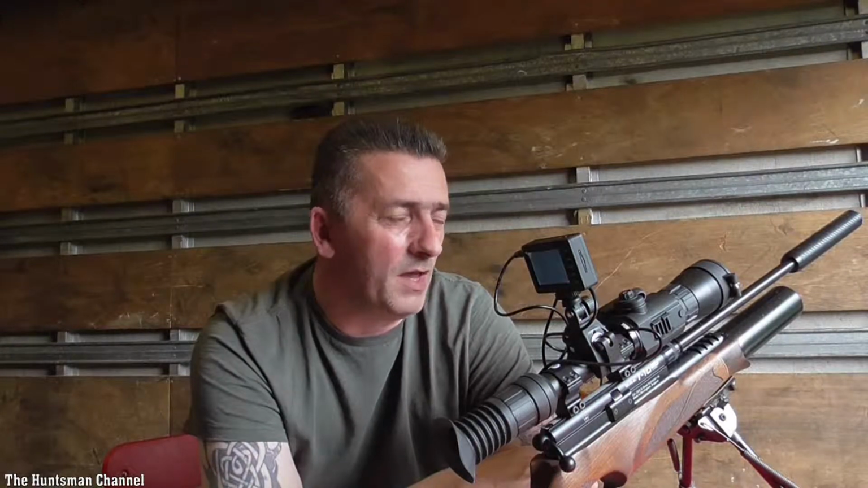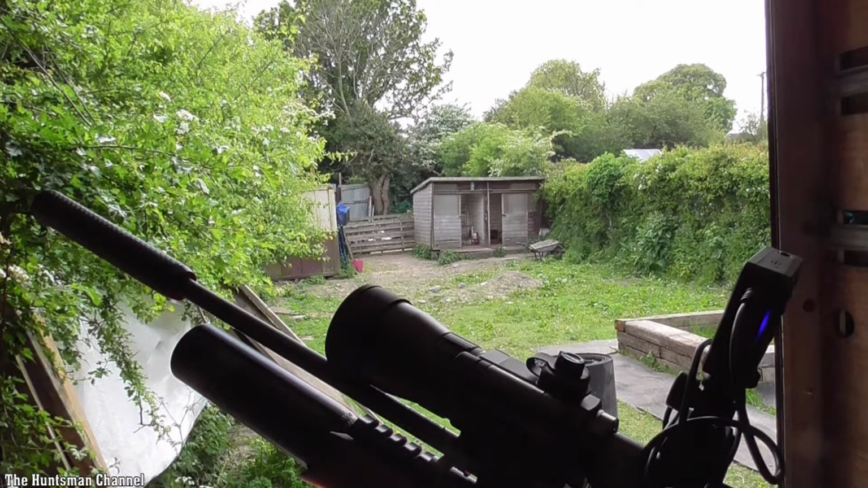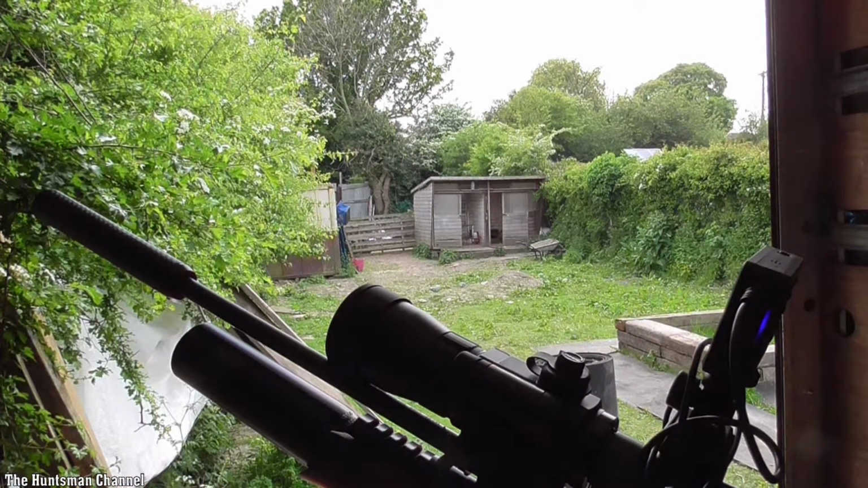On the rats again. Yeah, I'm going to be using the BSA-R10 Mark II, .22 calibre. And fitted to that is the Yukon Photon 6.5 by 50 day and night vision optic. Fitted to that is the Yukon MPR recorder. At the minute, pretty quiet. It can be a bit sporadic on here with rats, even in daytime.